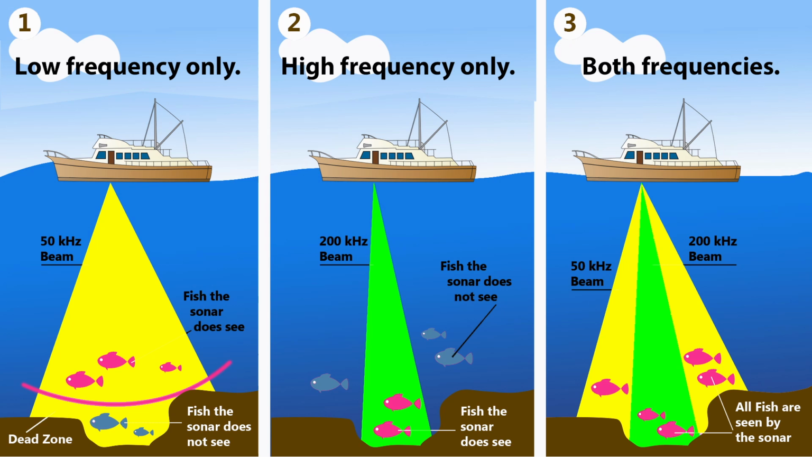Finally, just one more image to demonstrate that a wider cone angle is not always advantageous when it comes to finding fish. It can find structure easy enough, and it can find fish easy enough, but the fish can also be hidden within the sonar shadow, or the dead zone if you prefer that term. A high-frequency narrow beam can often find those fish that are invisible to the low-frequency beam. The ideal situation is to run both high and low frequency side by side on a split screen, giving you the best of both worlds.